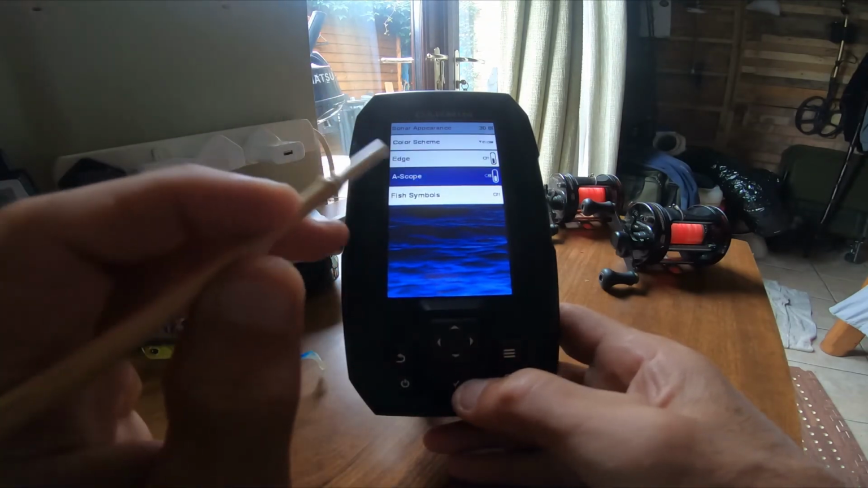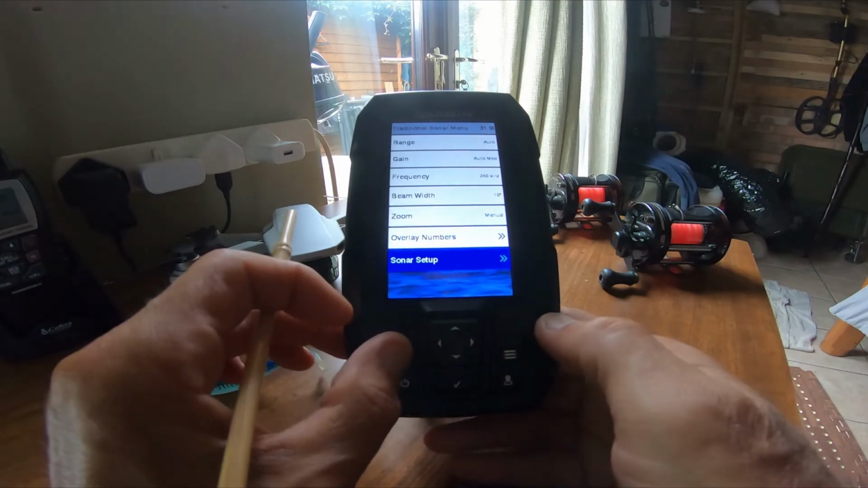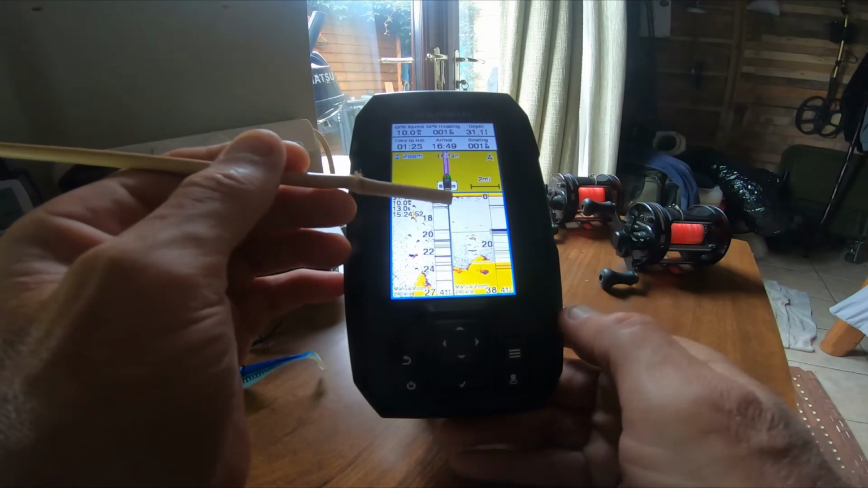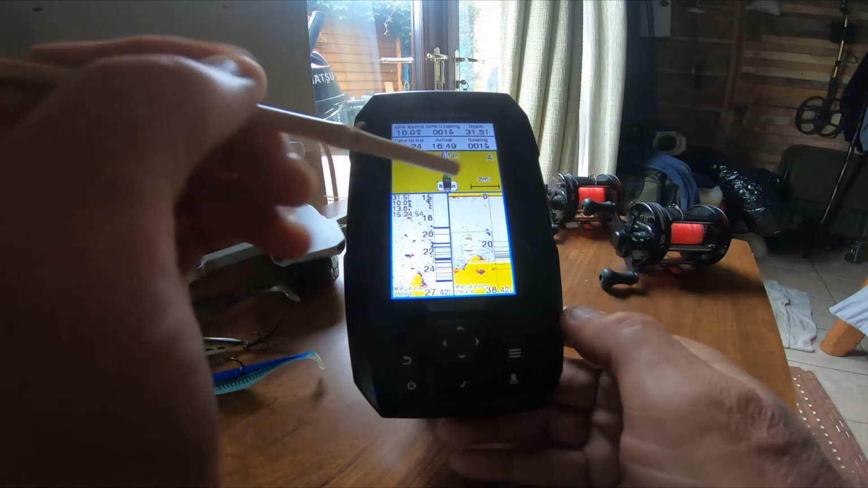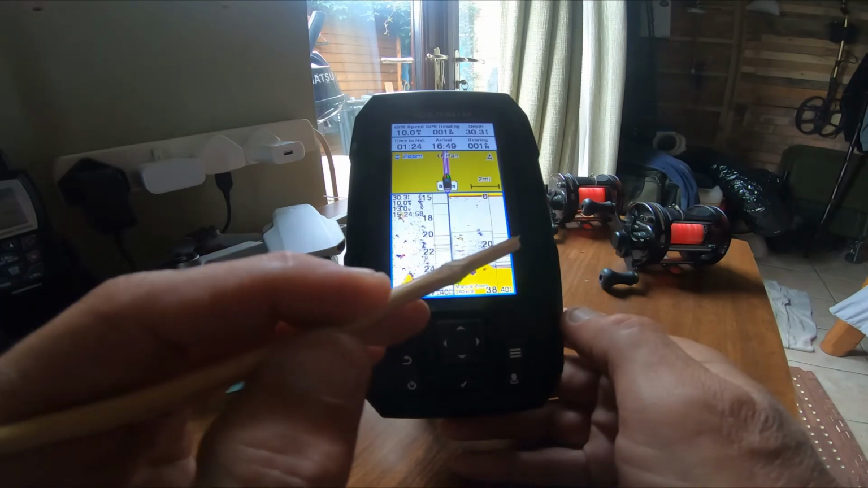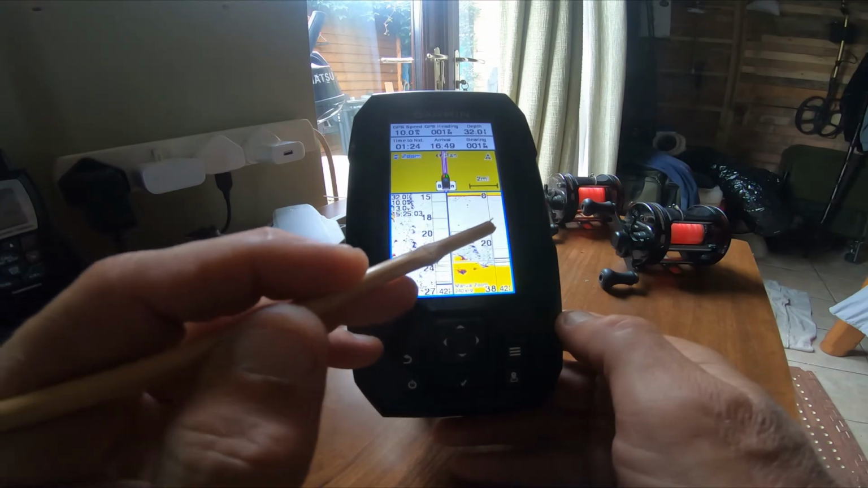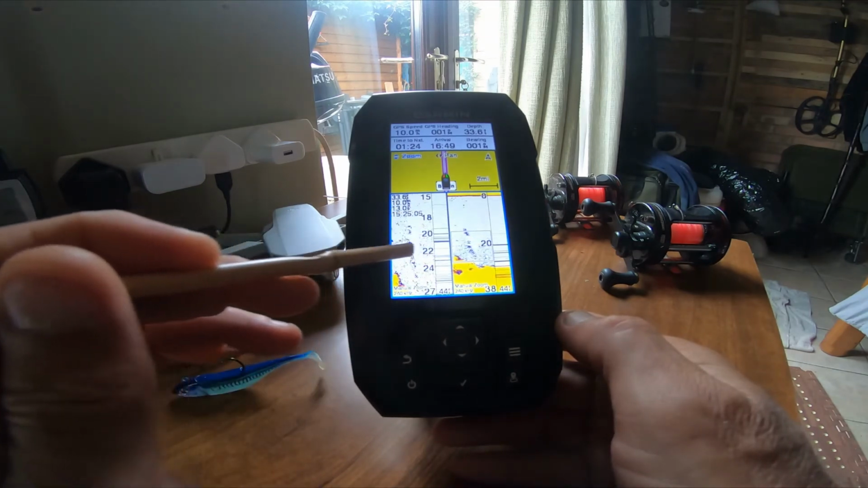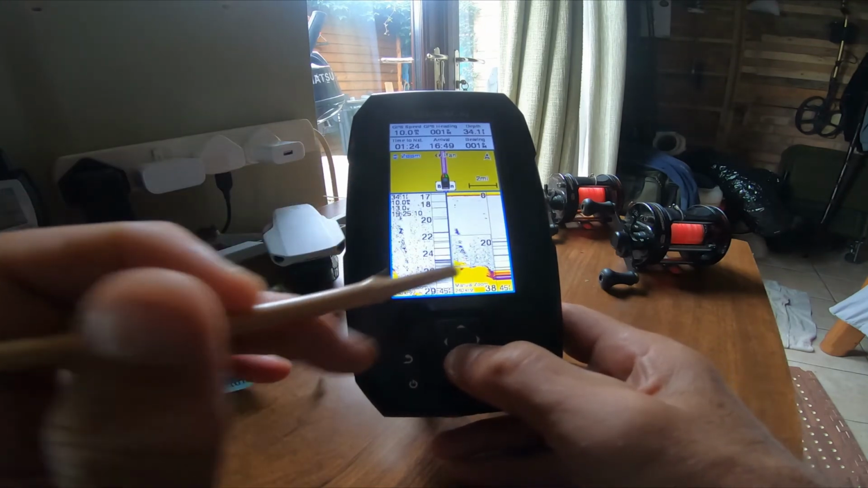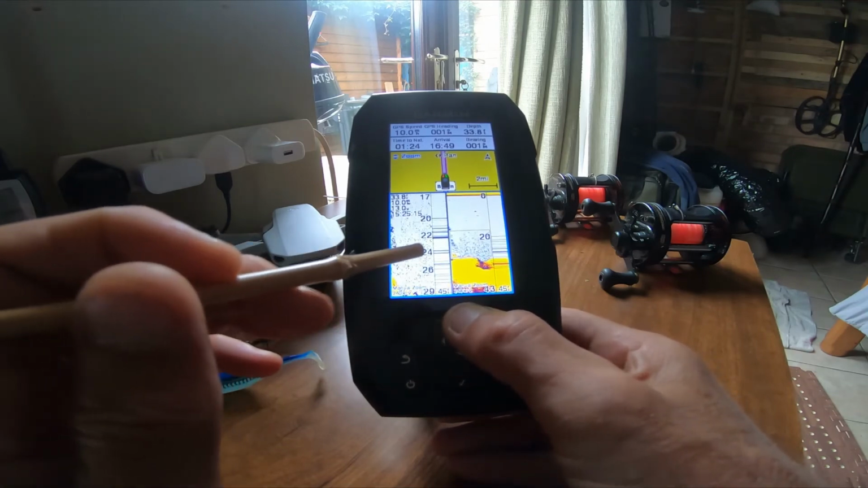The A-scope, I'm going to turn the A-scope on. Now that will give you a live view of what's under your boat at this very precise moment. So you can see here, as they start coming through, the fish are under your boat, right under your transponder. And then as they come into this section, they're past. So you can get a rough view of what's coming in under the boat and anticipate where to cast and stuff.